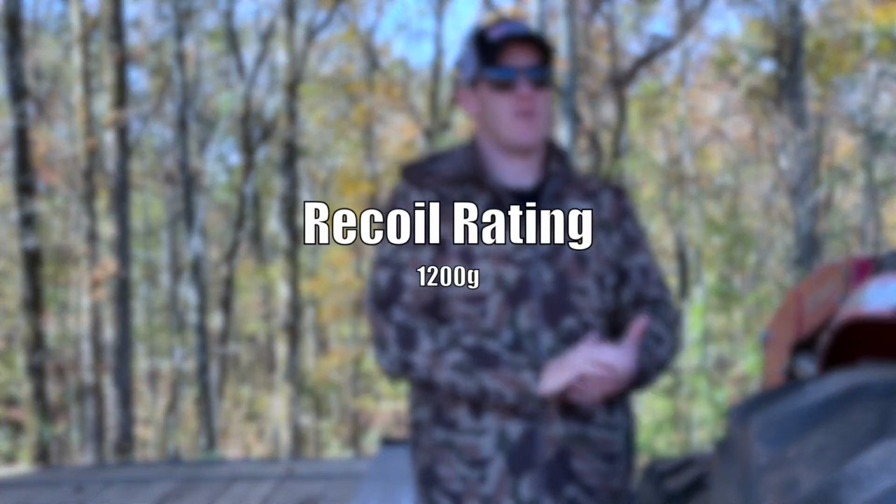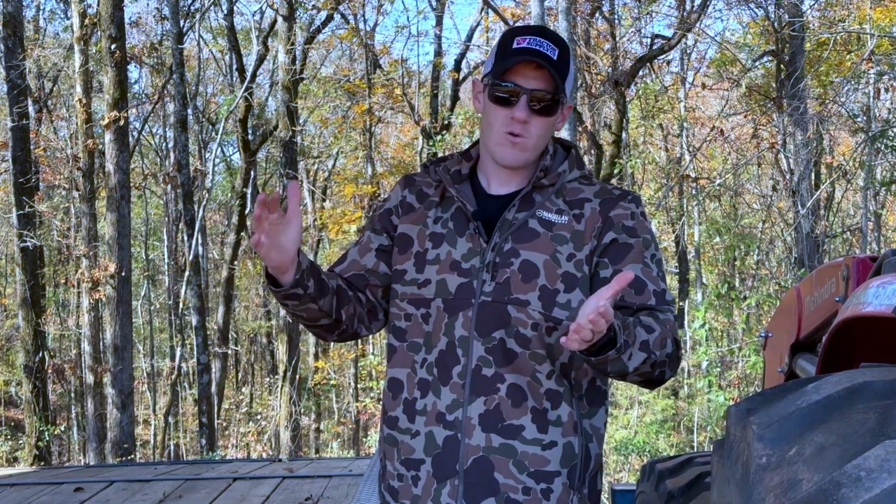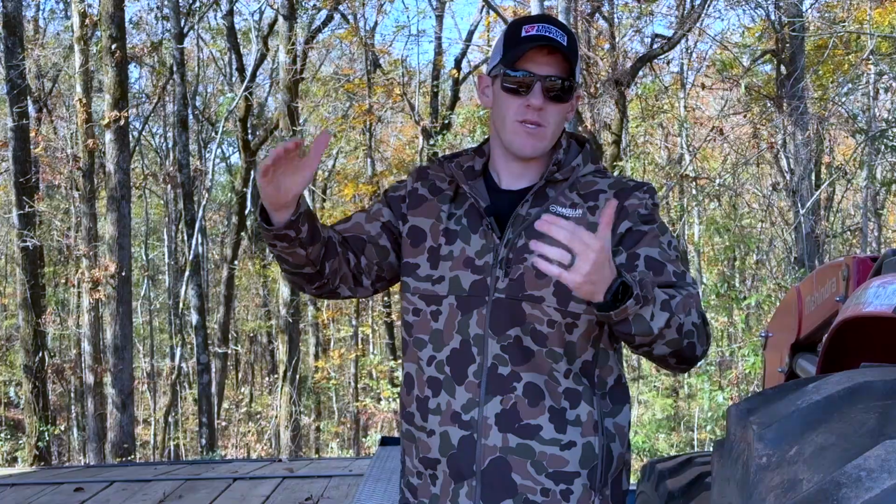It has a stated 1,200 grams recoil. It's rated at 1,200 grams of recoil, which a lot of sights, a lot of handgun sights, rate that because you're more worried about it, since it sees a lot more recoil on a handgun. I've seen some rated anywhere from 1,000 to 1,500, so I feel like 1,200 is kind of in that medium range. You should be all right with 1,200. That's what I've seen a lot of others rate theirs at.